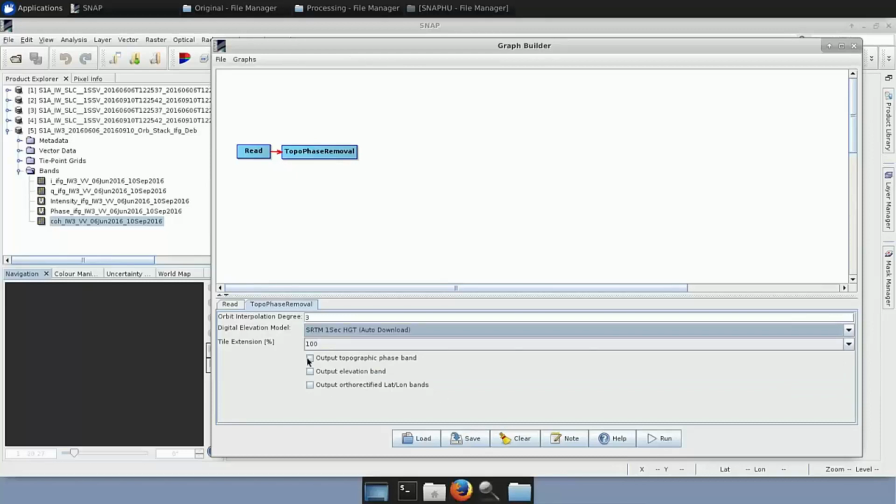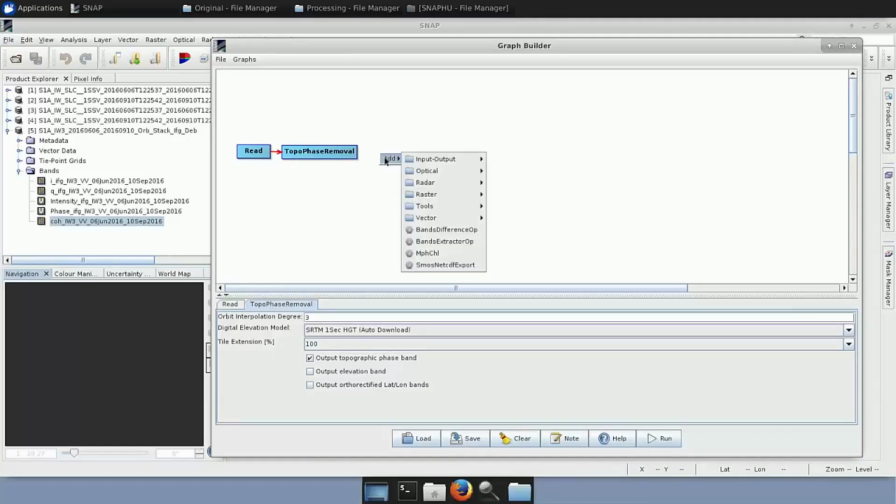And here you can also select if you want to output the topographic phase band, so that you have this band created in your next product. This is optional. Then we will continue to the multi-look step. So we go Add, Radar, Multilooking, here. We add the multi-look, we connect it.